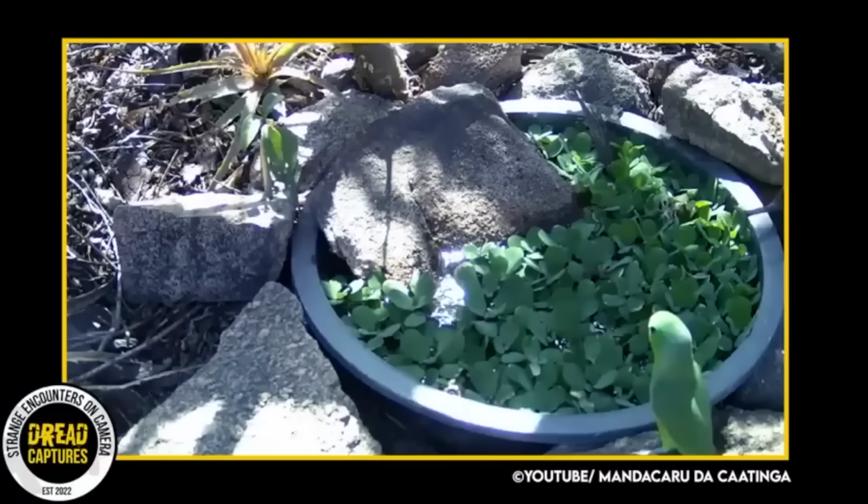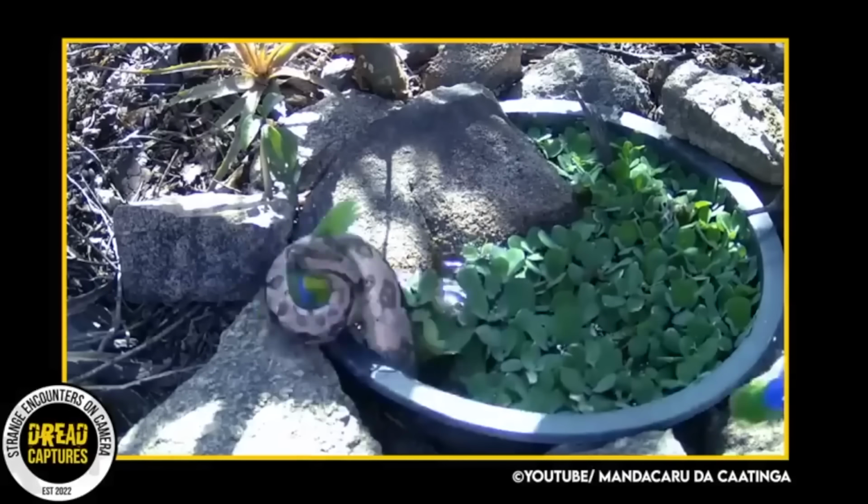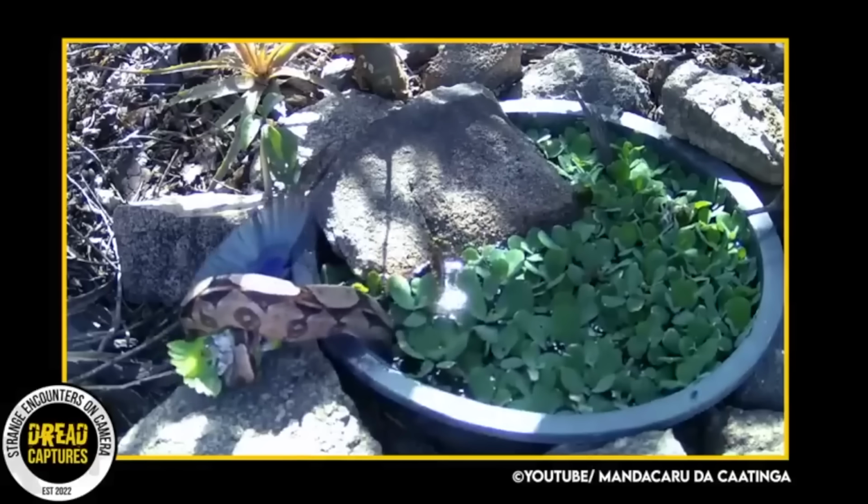This next clip is just incredible. But first of all, before we watch this next outdoor camera capture, the parrots in this video, shot in Brazil, are wild. They are not pets. So just remember that. Anyhow, as the camera rolls, you can see one parrot just hanging out near this water source, and pretty quickly another arrives. But he doesn't stay for very long.